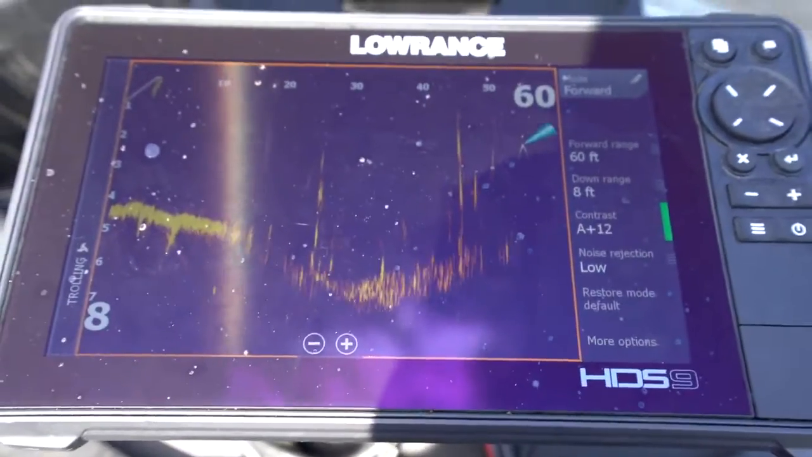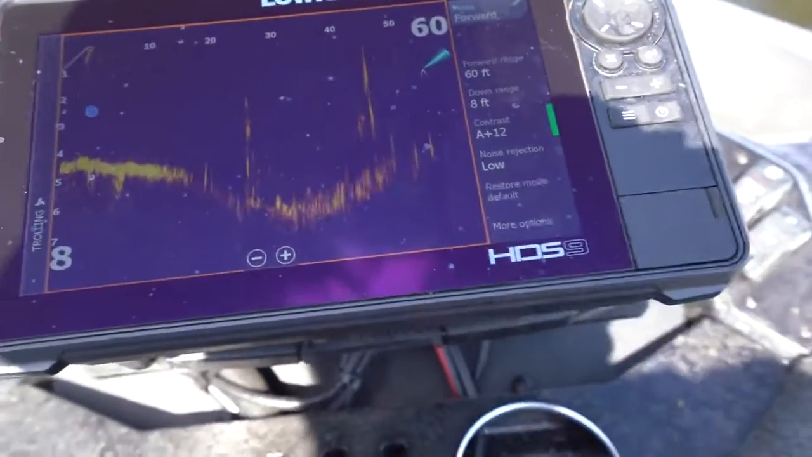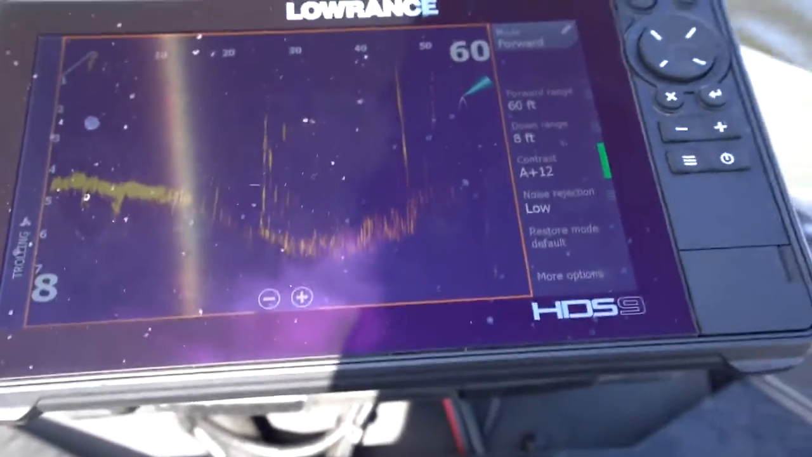One thing I really like about this unit, the settings are very simple. There's not a whole lot to do to it. You come in here and adjust your range, adjust your contrast, set your noise rejection on low, turn your stable view on, and that's about all you have to do to operate this active target at a very high level.